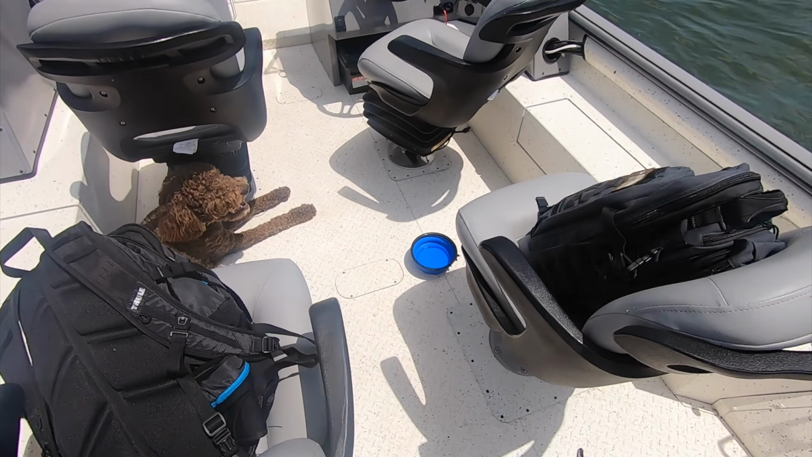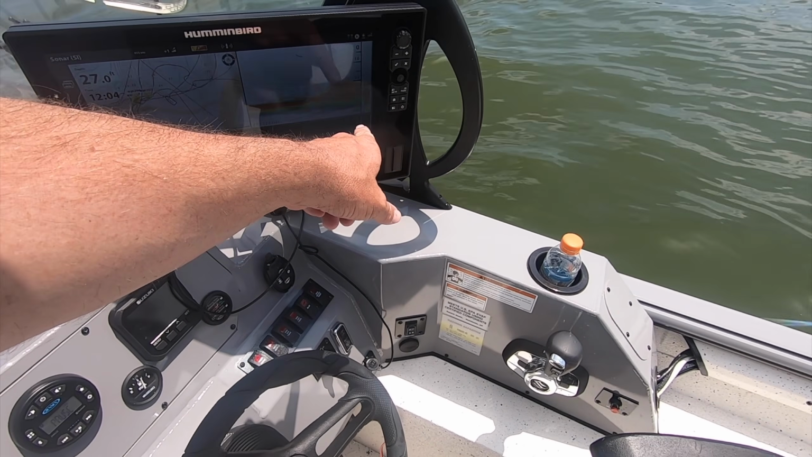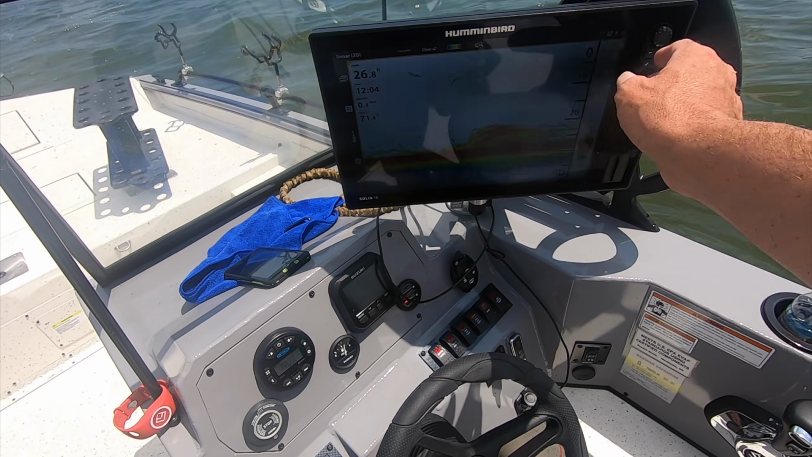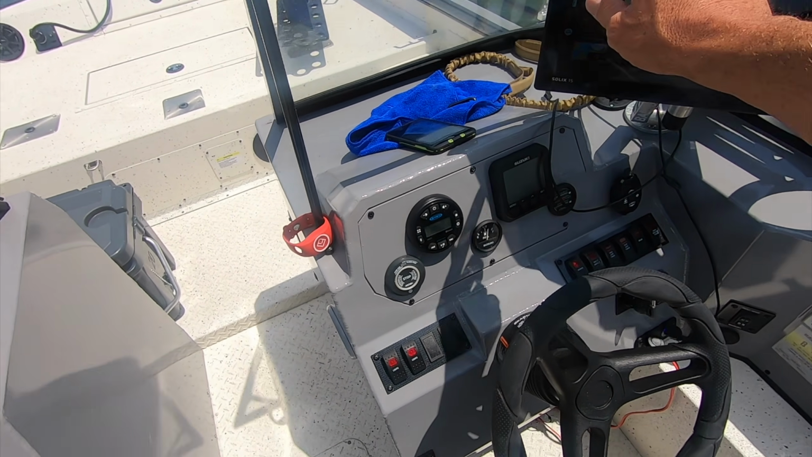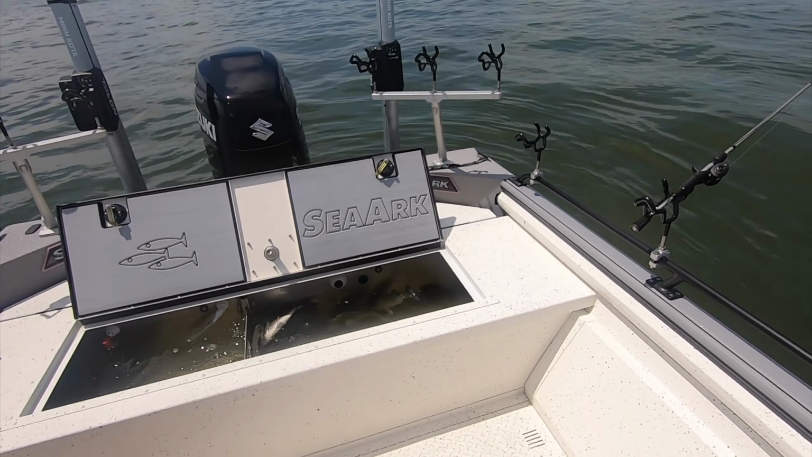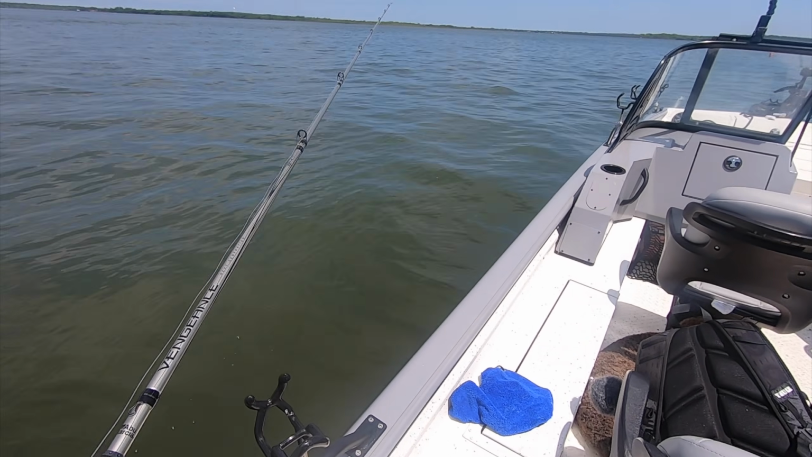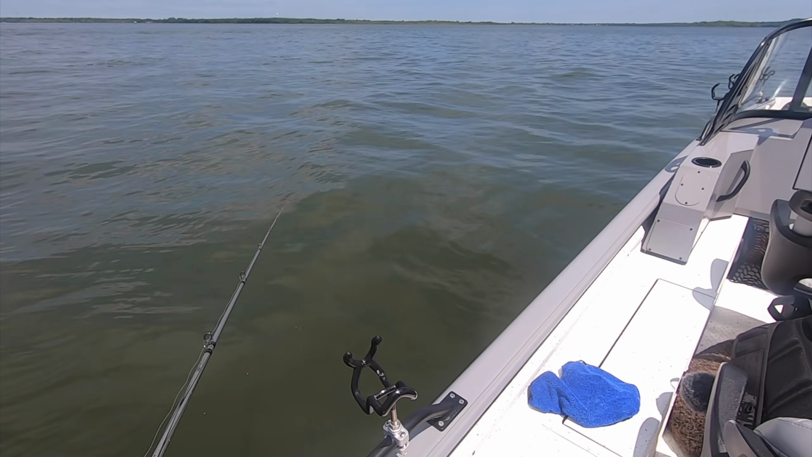There we go. So see, I just moved up about a foot shallower. There's a big school of fish right there. And these little lines you're seeing right here, that's his slab. He had that rod off the back of the boat. That line you're seeing is that slab bouncing up and down off the bottom, and the transducer is picking that up. That's a real easy way to tell that you've really got your transducer dialed in.